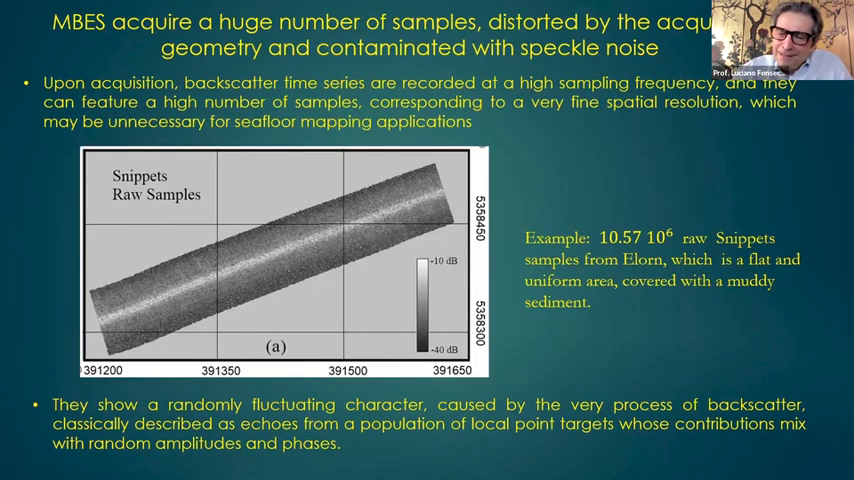Well, the problem is that the multibeam echosounder acquires a huge number of backscatter samples. See, in this small area here that we imaged in Nelorn, one of our survey areas, it's just 500 meters. We image this in like 3-4 minutes, and we have 10 million samples, 10 mega samples of backscatter. So it's a huge amount of samples. I just plotted the samples here.